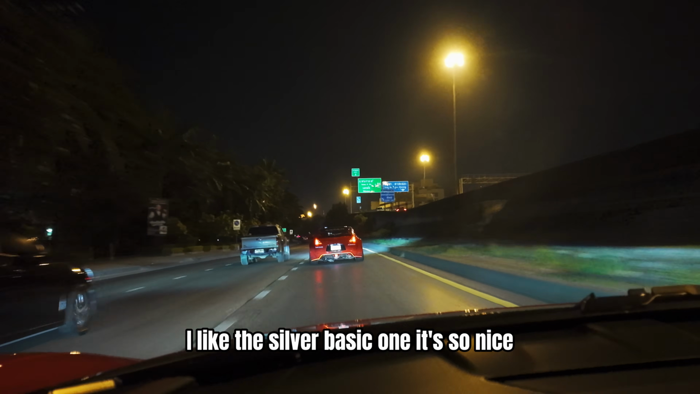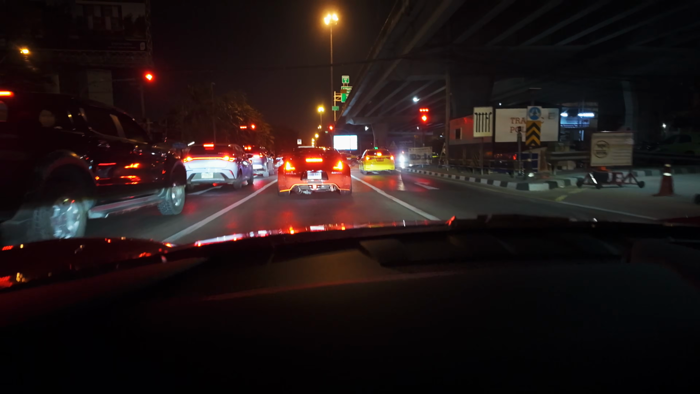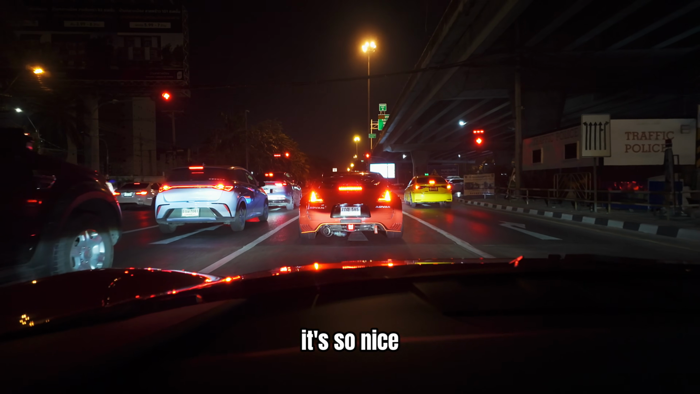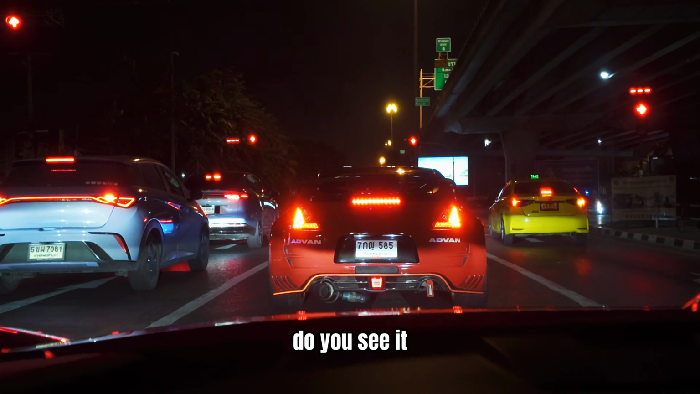It's so nice. We are at a stoplight. If we rev now, will you also rev, you think? I am not revving the car. It's so nice. Look at the size of that exhaust. Of course it's tuned. Do you see it?